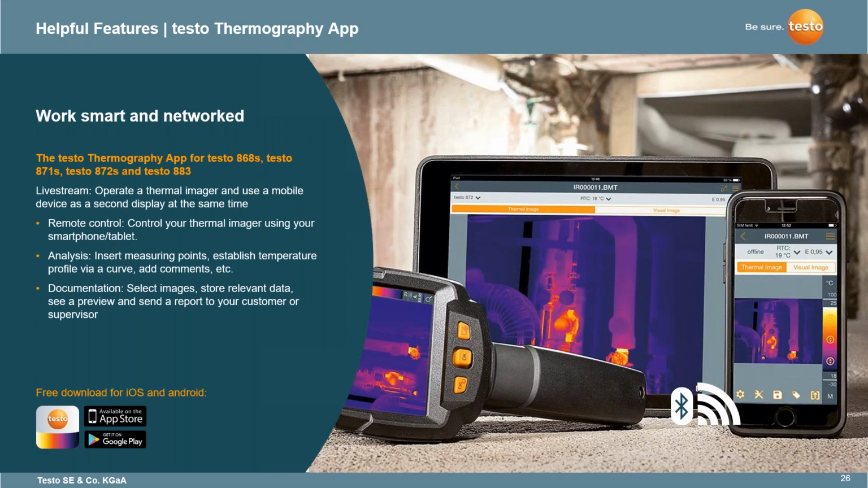So here is the Testo Thermography app. Again, this app is a free download. I know everybody loves free. This is a free download for iOS and Android. You can actually download the app now if you want it. If you have an imager, you can go ahead and connect it up with the ones that are compatible, which is the 868S, 871S, 872S, and the 883.